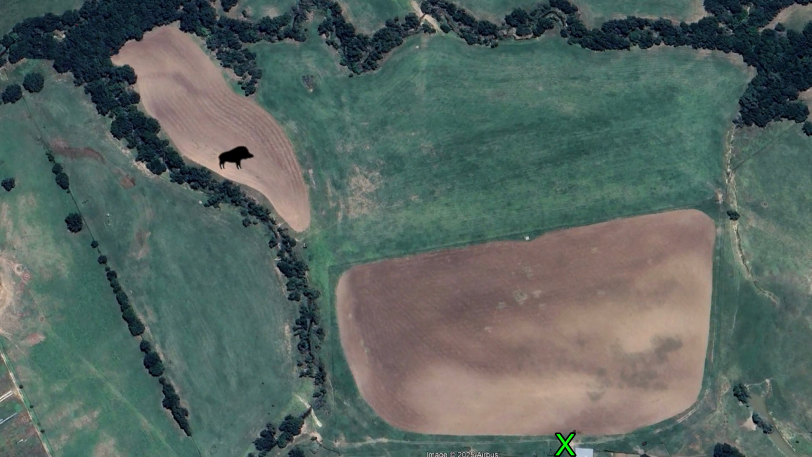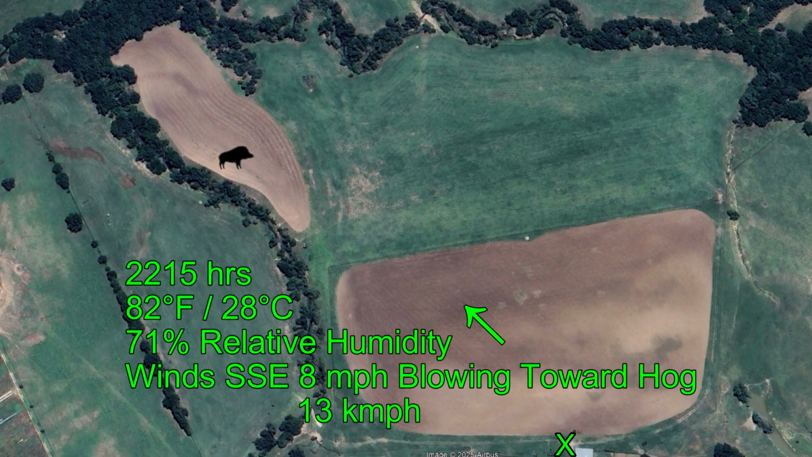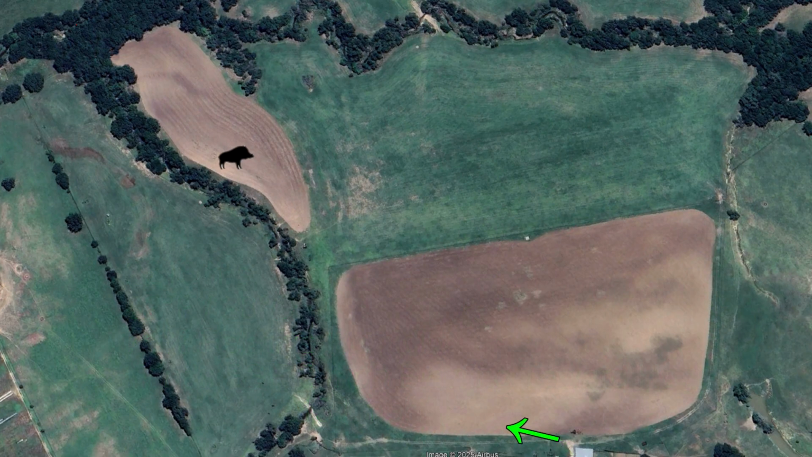And that coyote that we were looking at is actually in a different direction off this way, and we decided not to go after the coyote since the hog is really the threat to the property. As you can see, the wind is blowing directly towards the hog, so we want to hedge our bets a little bit, and we're not going to approach directly. We're going to come in from the side, trying to get out of the wind stream, come around to the corner of this field, and then take a shot on the hog, boom, before he smells us.